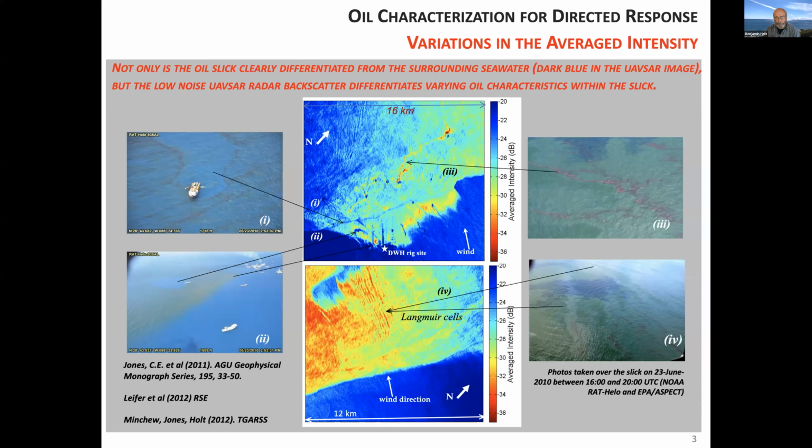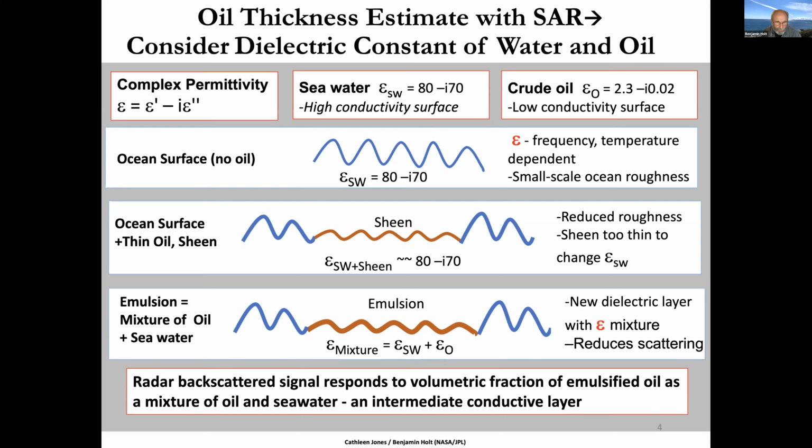However, when the oil gets mixed, it becomes an emulsion, which is by definition a mixture of oil and seawater. You've now produced an intermediate or a new dielectric layer through this mixture of oil and seawater, and that also changes the radar scattering.